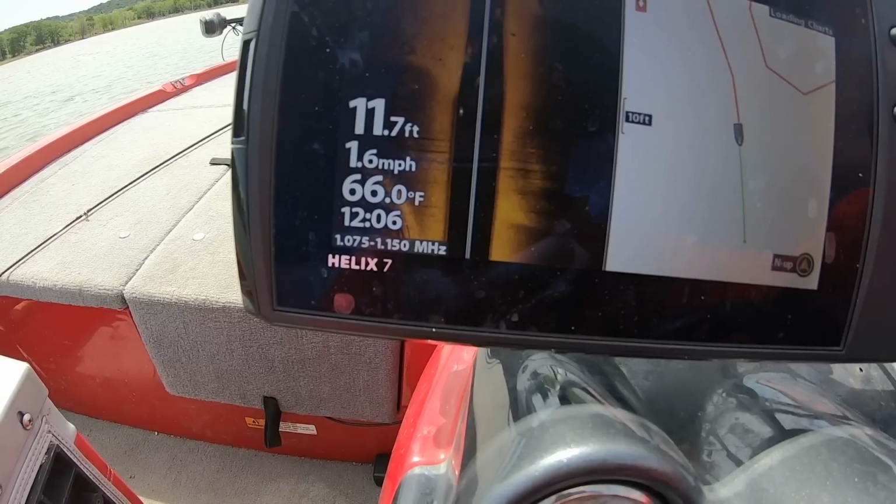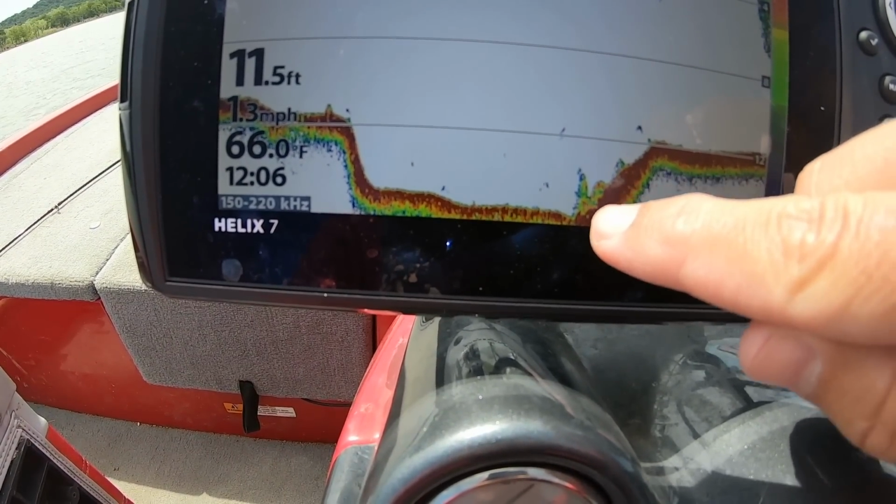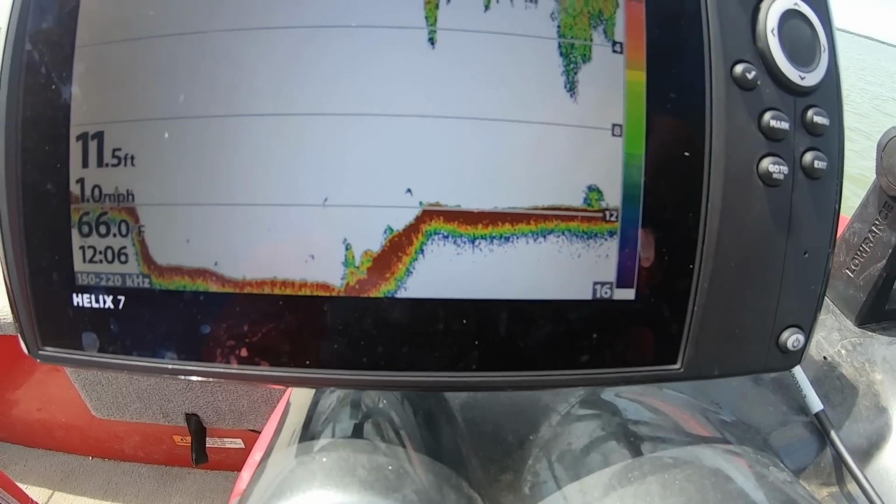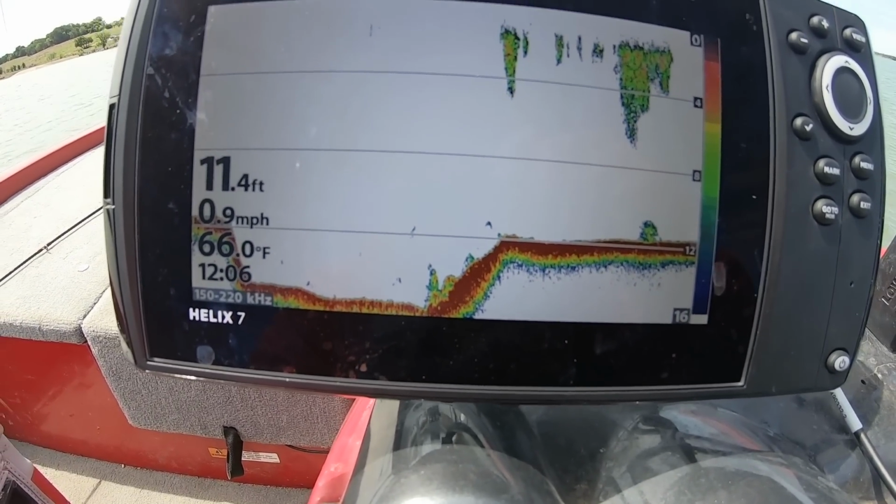There might be a little brush on this side, actually. Yeah, there might be a little brush over there. Let's go check that out. So there definitely is a little bit of brush back here. You can see it right here. I'm using this 2D to really tell me what's what down there. And see, here's a little bit more of something. But I'm gonna get up on the live scope right now and actually look at it in really good detail.